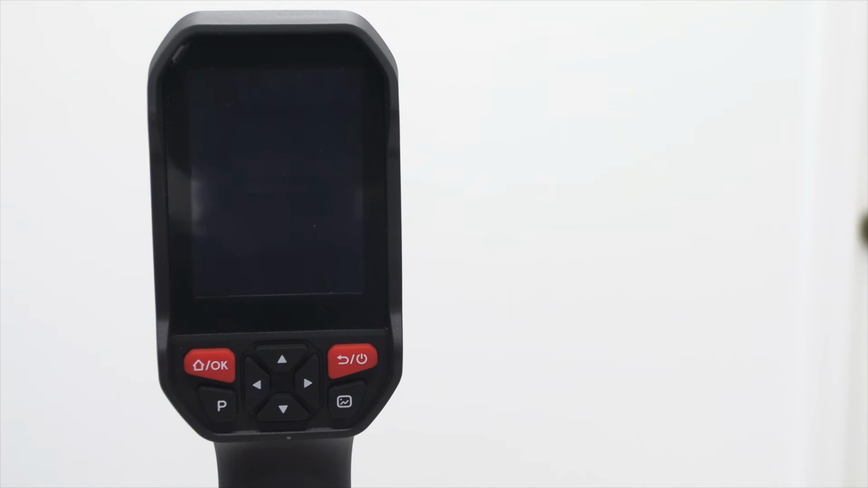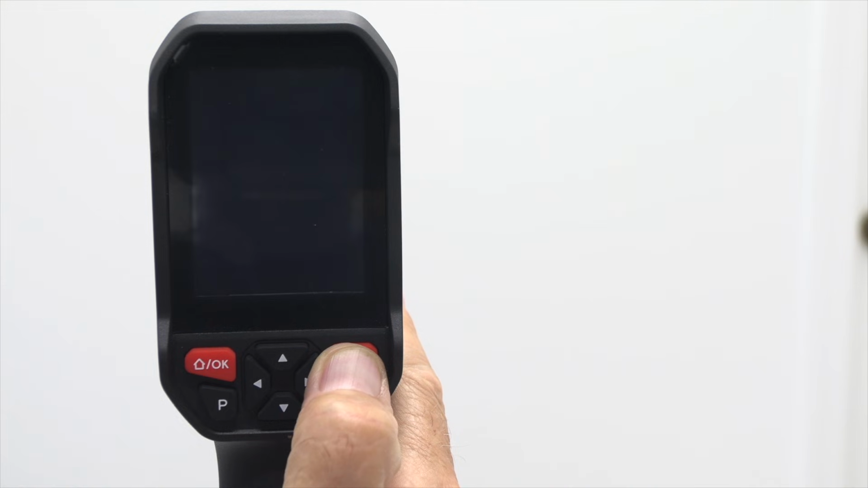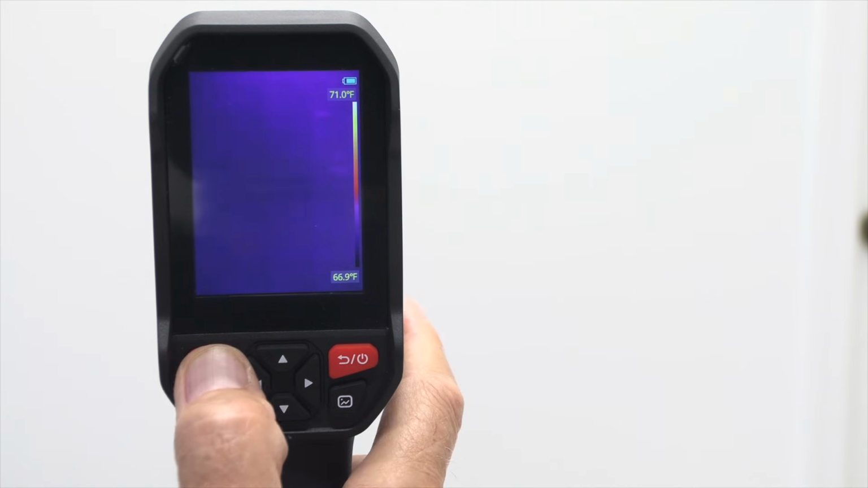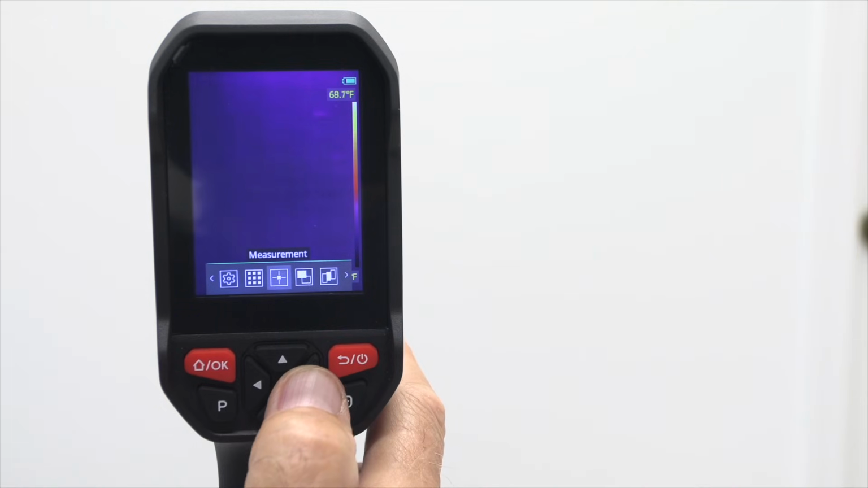Now to turn on the unit, you're just going to hold this on-off button. It's also the back button, and you're going to hold it for about 3 seconds until the welcome screen comes on. Once everything's up and running, you're going to go ahead and just push the OK button, and it's going to give you some menu items.